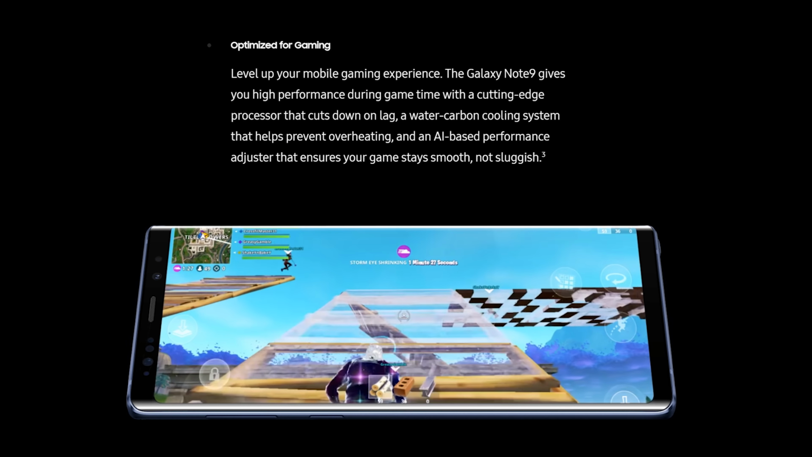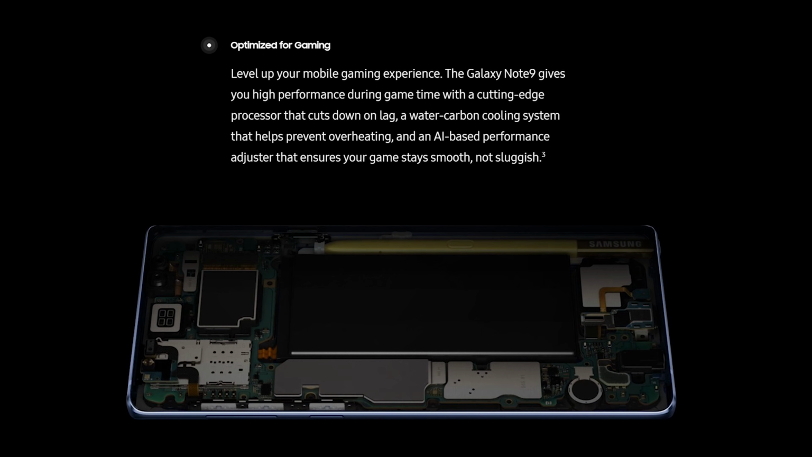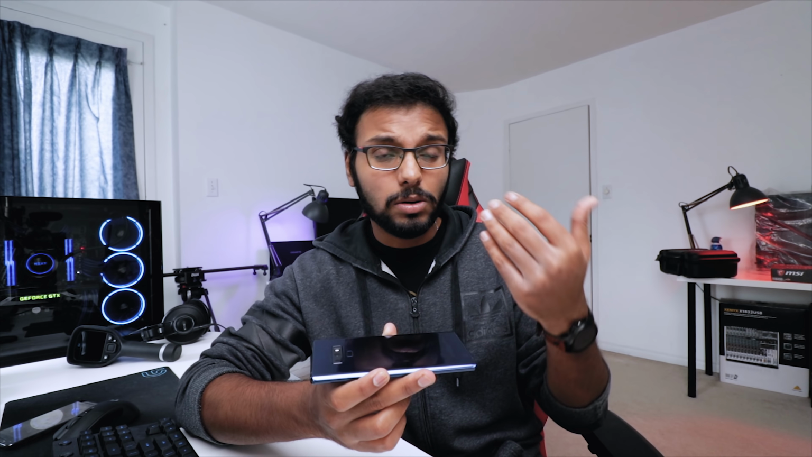But I actually wanted to test something pretty interesting that Samsung claimed during their Note 9 presentation, and that is the implementation of an advanced water carbon cooling system inside the Note 9. That essentially prevents the phone from overheating, especially if you intend to game on the Note 9. So I'm going to validate that, because every flagship smartphone out there comes with the highest end processor.